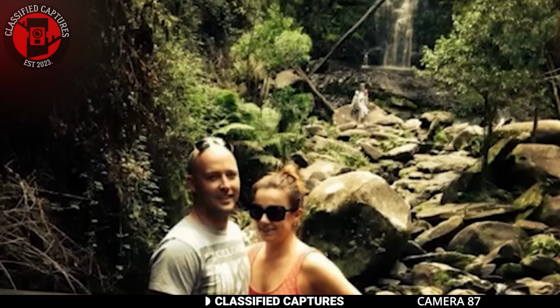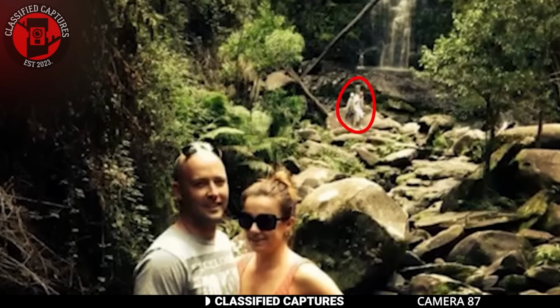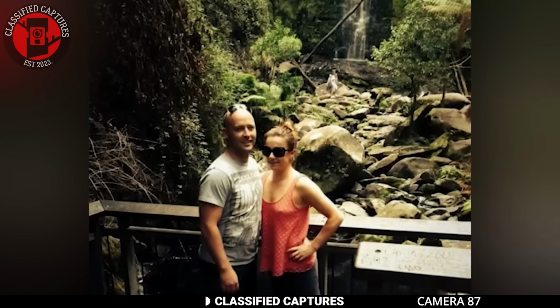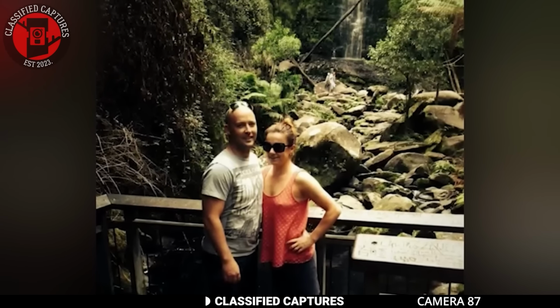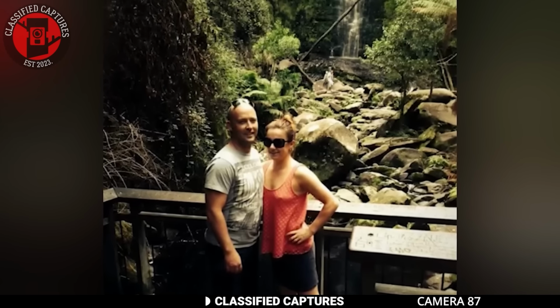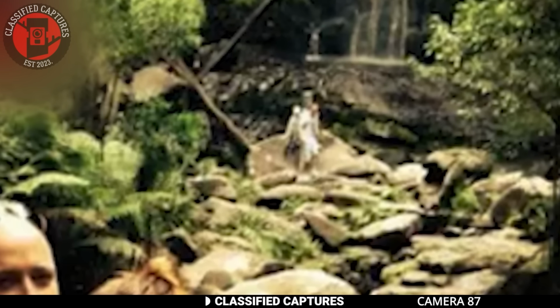But when they returned home and began reviewing the photos, they noticed something chilling in one of the images. In the background, perched on the rocks behind them, was a mysterious figure. At first glance, it seemed like a person, but the couple quickly realized something was off. They were certain that they had been alone at the site. No one else was around when the photo was taken.